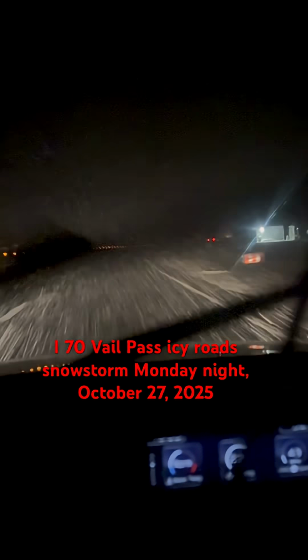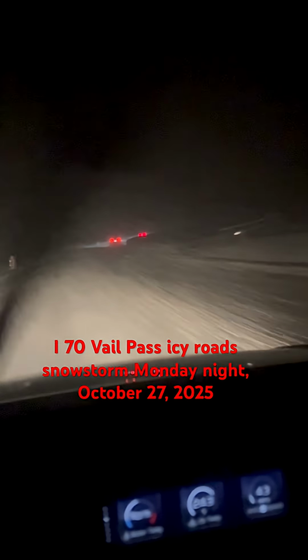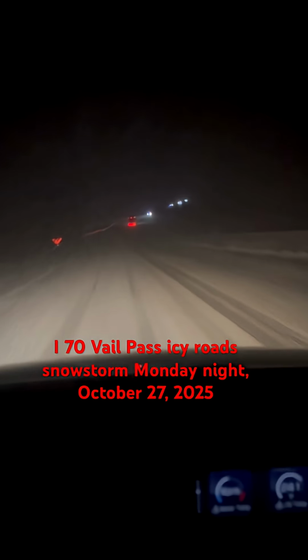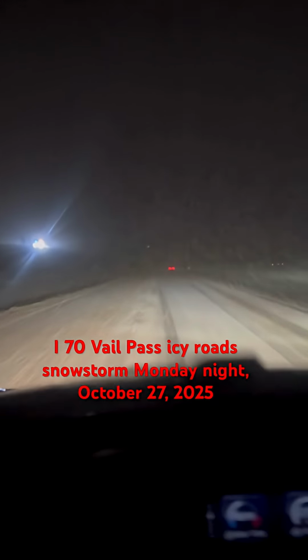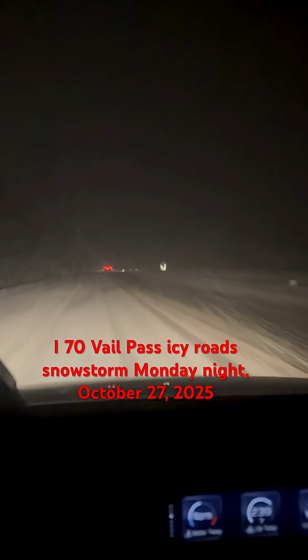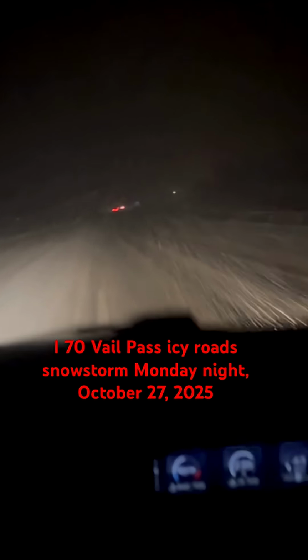Getting a little slick in this left lane. That right lane sometimes has some big potholes in it, flat tires, alignment issues. I'll get over there momentarily. Alright, it's 1940 and the plows are going back down I-70 east. Be careful up here, the road is doing that one lane thing.